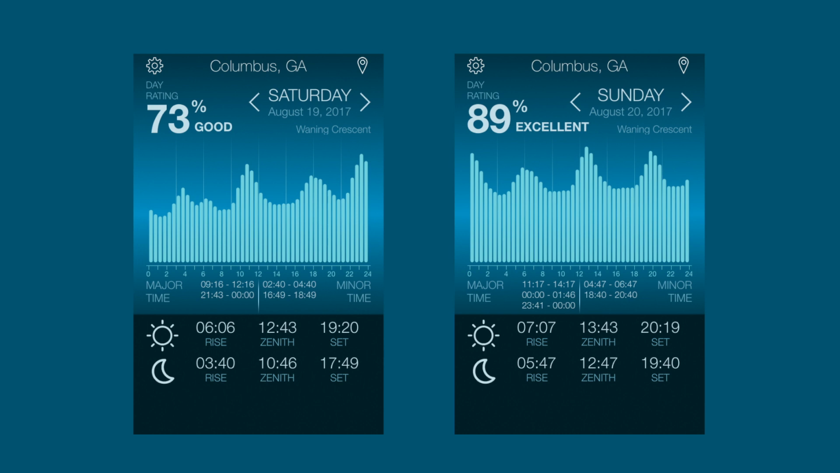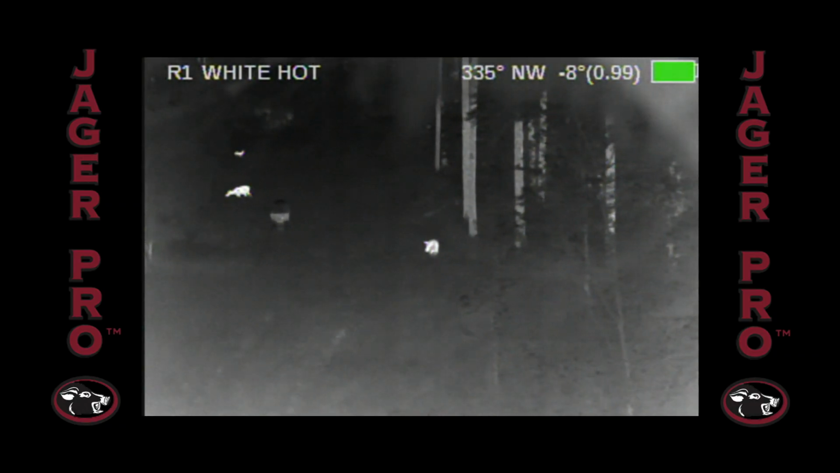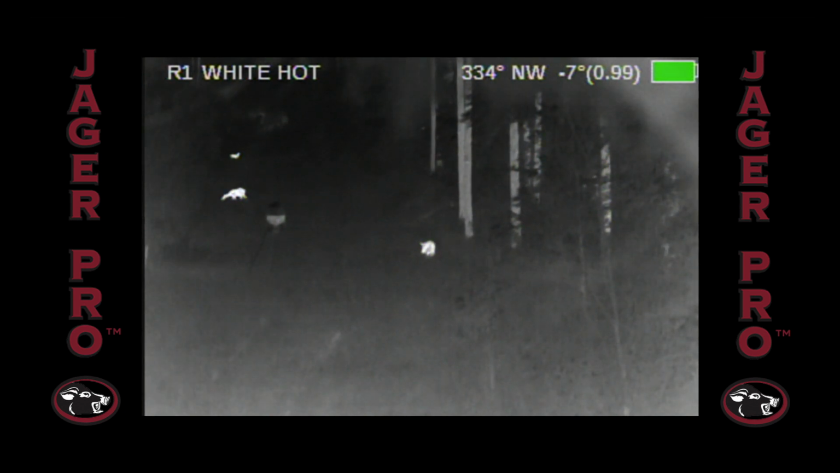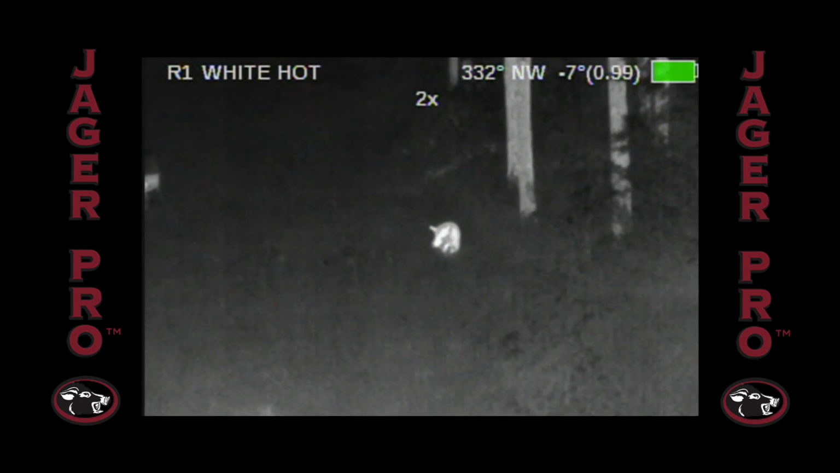My performance-based decision is to arrive by 21:30 to take advantage of the major time period between 21:43 on Saturday and 1:46 on Sunday. He quietly emerges from the wood line at 1:27 and stands motionless for 2 full minutes.